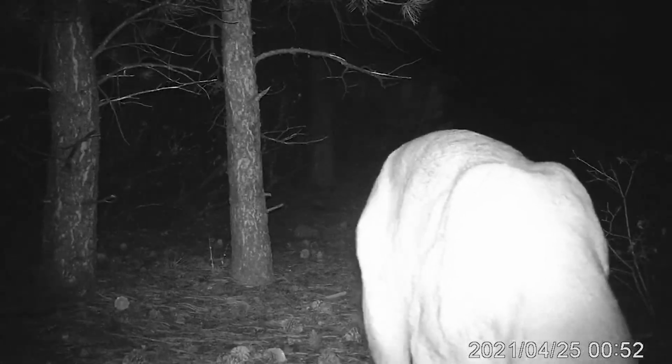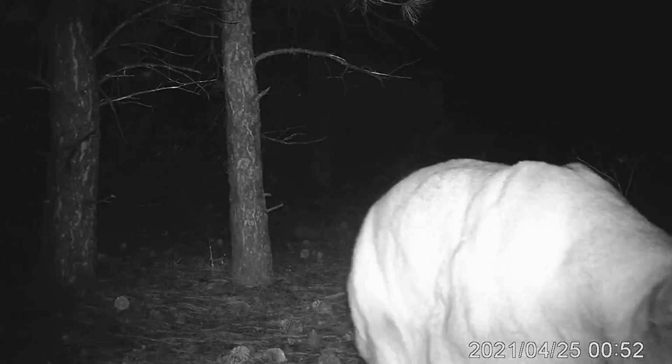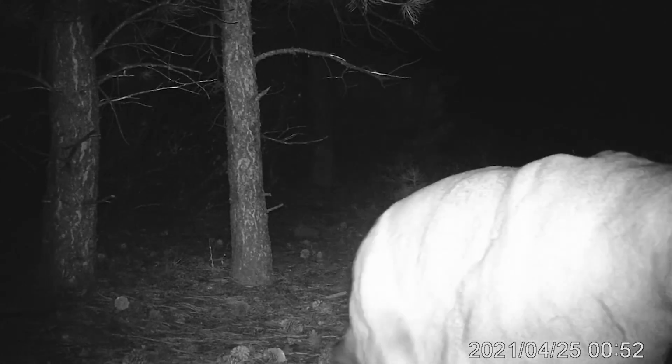Since we do have a larger population of mountain lions here, we do get mountain lions that overlap territories. So this is a way for them to let the other males in the area know that, hey, this is my territory and I'm here. And then it also lets the females know as the males are moving through a space.